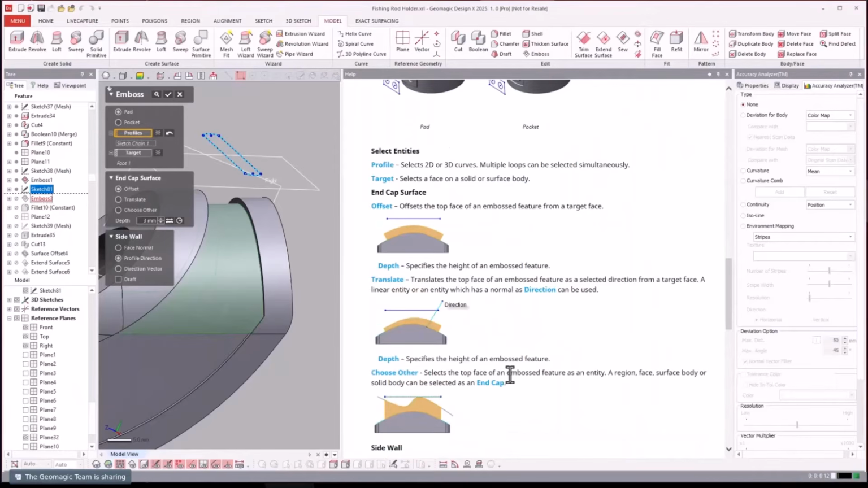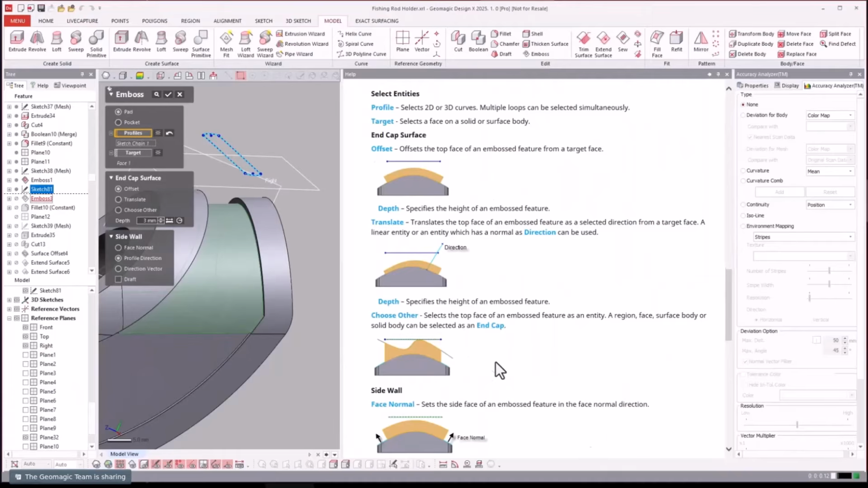Now this is really cool. I actually haven't done this before. This is really neat where you can say translate the top of the surface of an embossed feature from a target. So you can say which direction as a separate direction there. So maybe in a future one, I'll do this one here, where I could say choose other and then have a different surface or something.